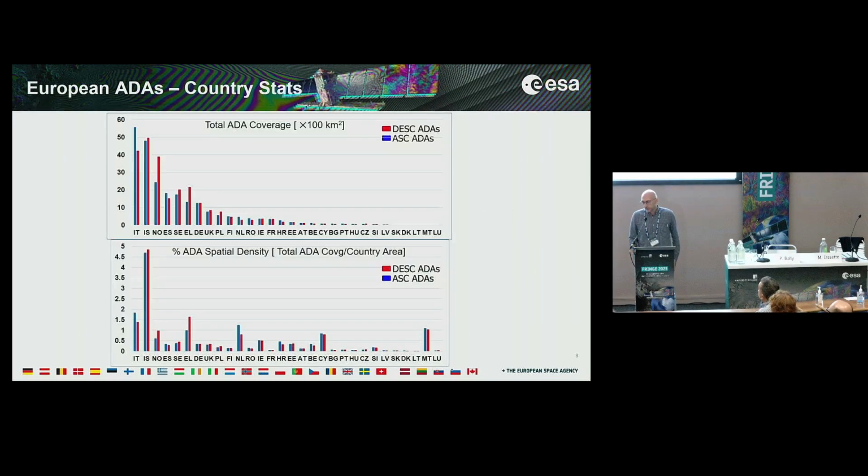These are some numbers distributed for each country covered by the European Ground Motion Service. We can see that the total coverage is high in countries like Italy and Iceland. It touches 5,000 square kilometers, and decreases for example in Norway, Spain, and Sweden, Greece, and then it's more or less always smaller than 1,000 square kilometers for the rest of the countries.